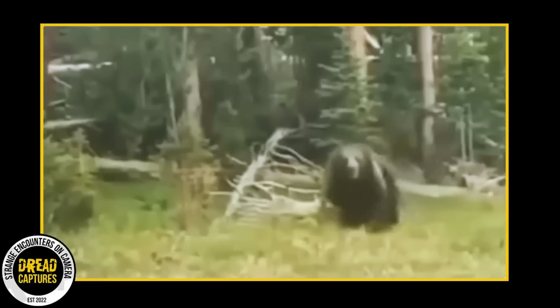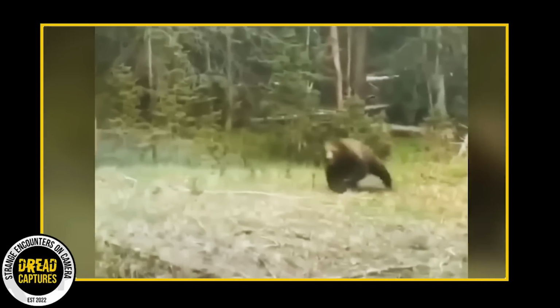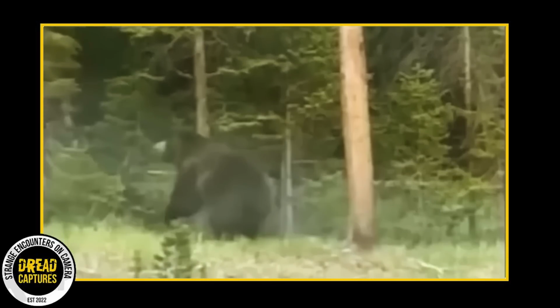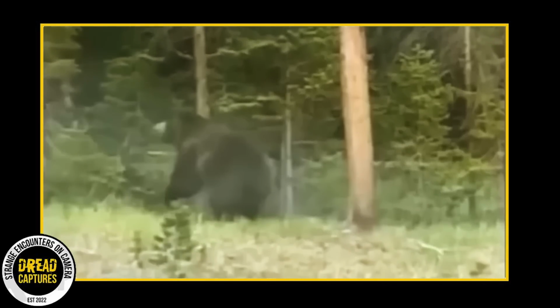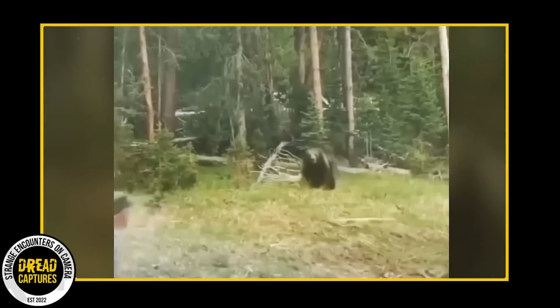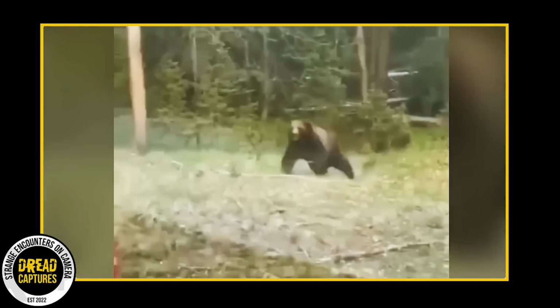It's a stark reminder that the wilderness can be unpredictable and potentially dangerous. When stepping into areas like these, it's best to be as prepared as possible and think twice if you're not experienced or if you're alone. What are your thoughts on this intense encounter? Would you feel prepared in a situation like this?